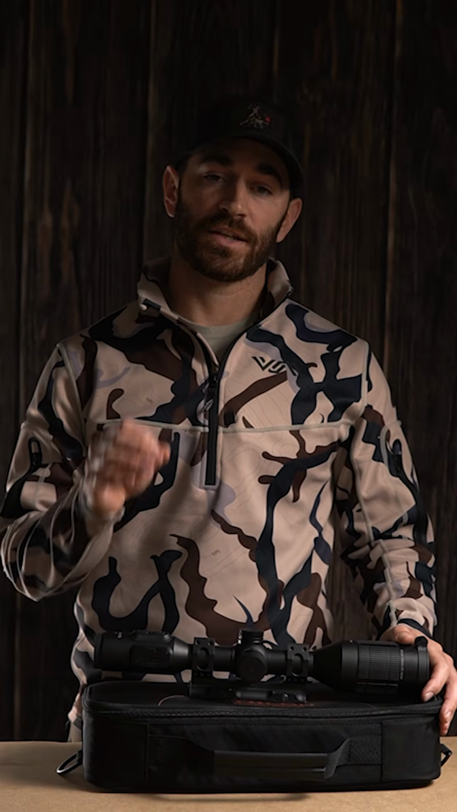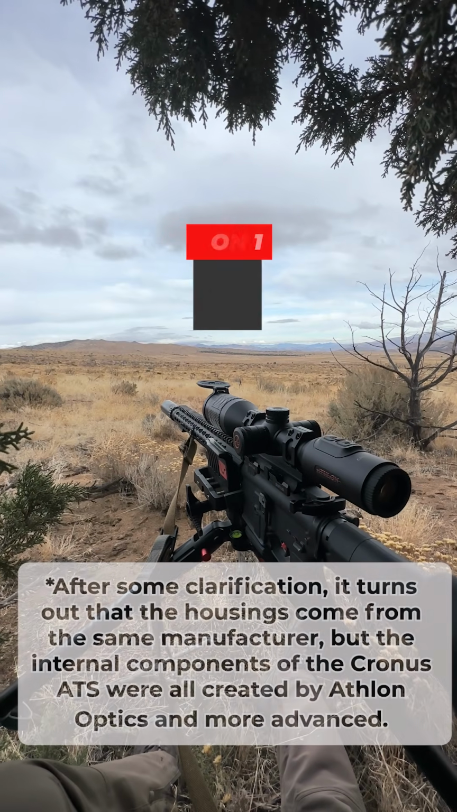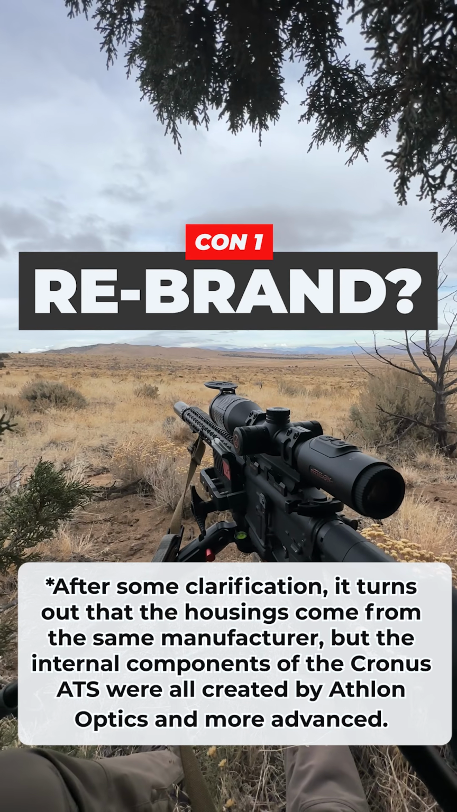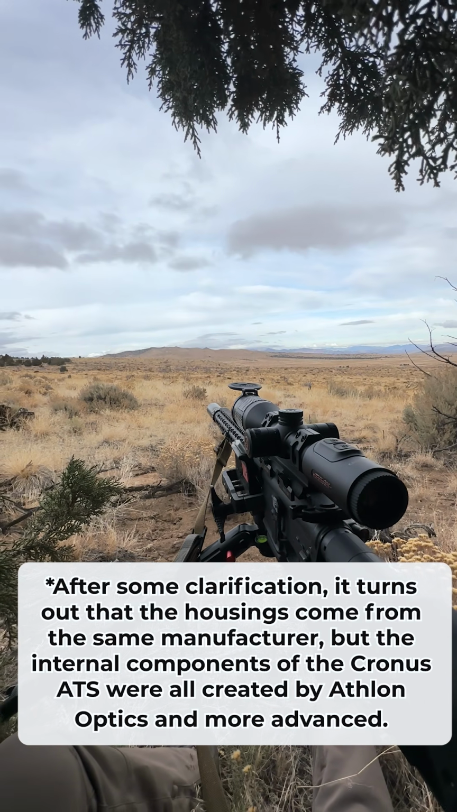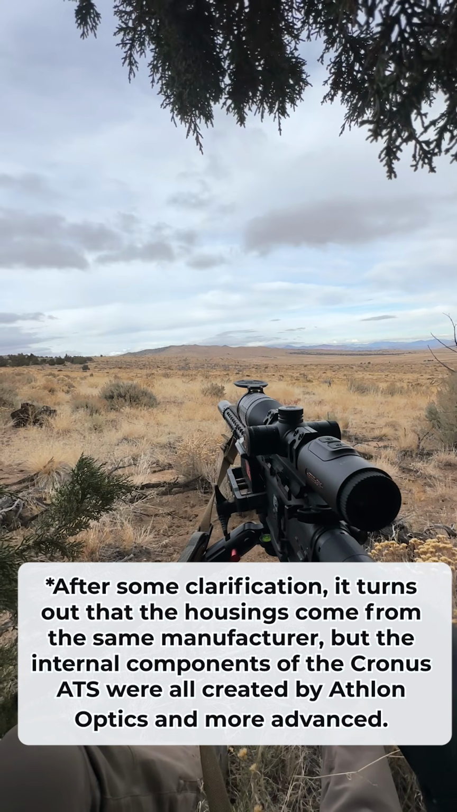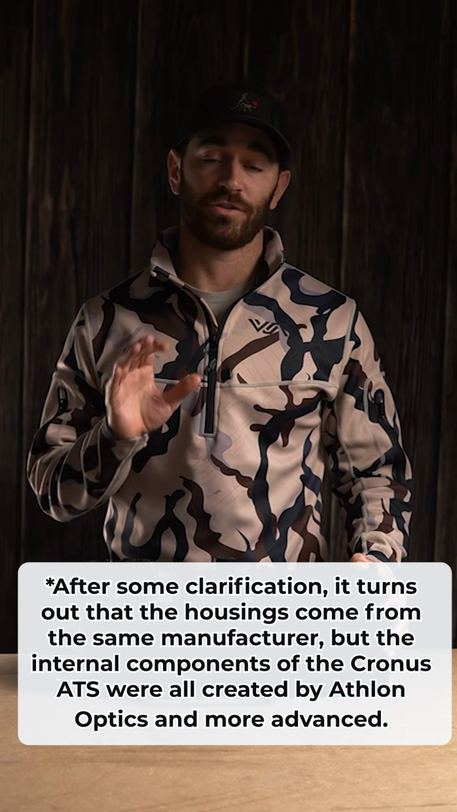For the pros and cons, let's go ahead and start with the cons and end on a good note with the pros. For the cons, I only have a few, and they are a little nitpicky because trying to find cons was actually kind of hard. For the first, I will say this thermal looks strikingly similar to another brand's thermal that is around the same price. The build, the button locations, the connection ports, it all looks the same. So it makes me kind of wonder if this was a rebranded thermal by Athlon and not an original design by Athlon.